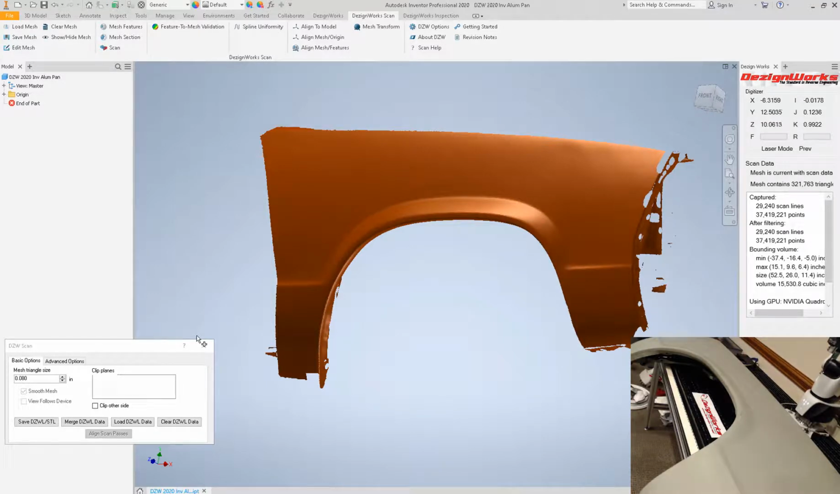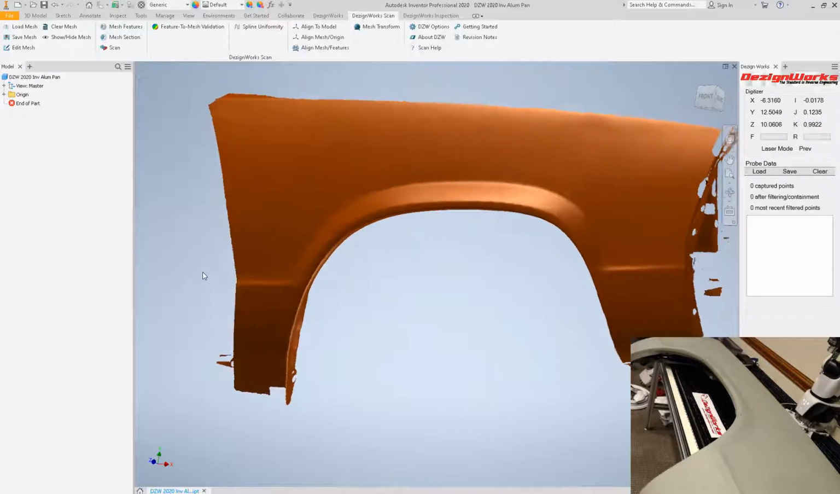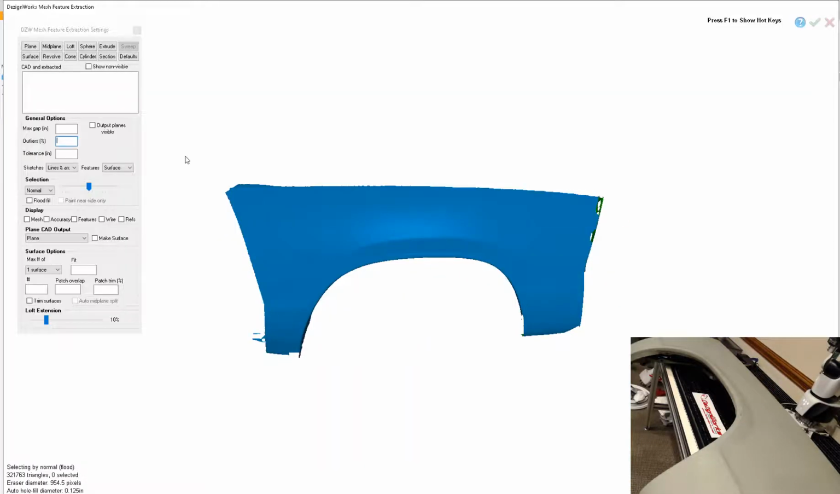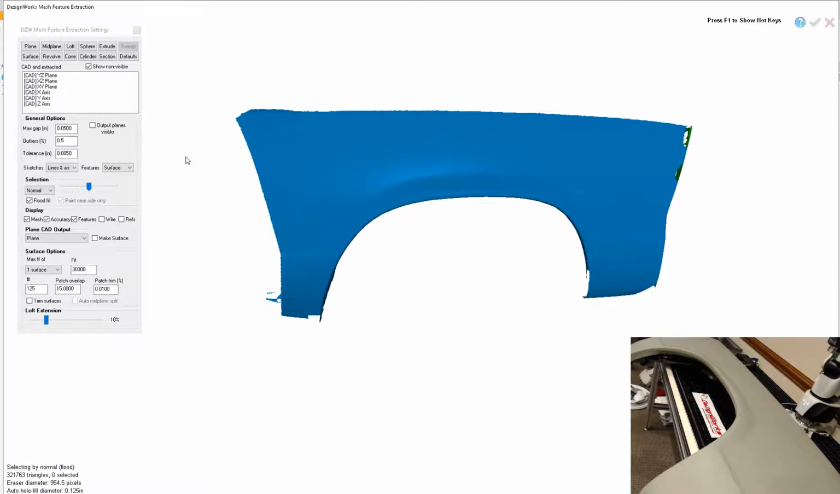So there's our scan. It's got about 321,000 triangles. If we need more clarity, we can bump this down on the fly, but that's pretty good for this type of part. Let's go into mesh features. This is where you can build features and things. So this part doesn't have a lot of prismatic parts, but we have tools for all that. You can build planes, mid-planes, lofts, spheres, extrudes. This is going to be a loft.